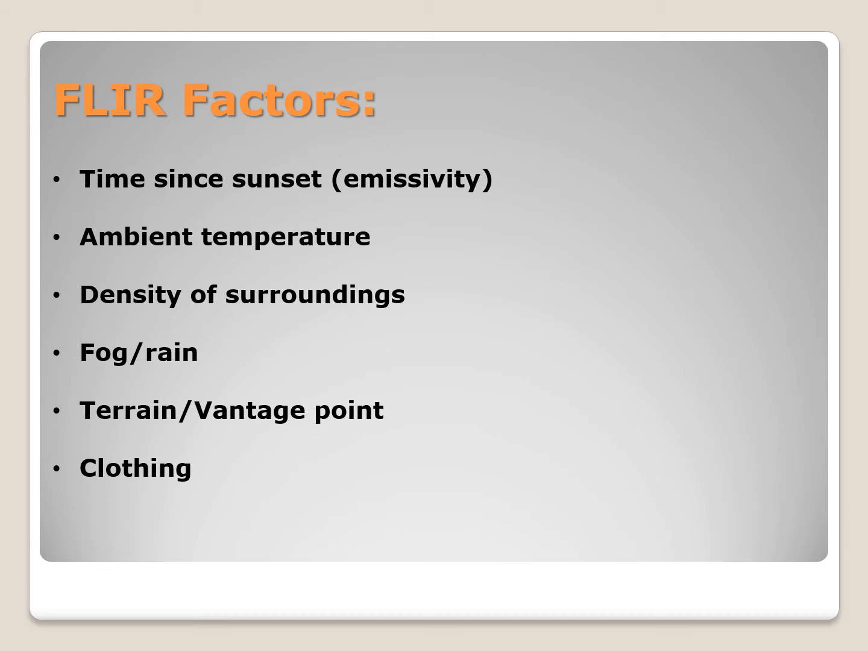The density of the surroundings. Earlier I mentioned the wavelength frequency, the energy of the wavelength that we're looking at. IR wavelength is low energy, so it does not have the ability to penetrate solid objects, unlike gamma and X-ray, which are more of the radioactive wavelengths, high energy, very destructive. So IR will not be able to be detected through solid objects, not through glass, stone, rock, even heavy brush. So it will be harder to pick out your missing man in dense surroundings. And fog can also be something like a dense surrounding.